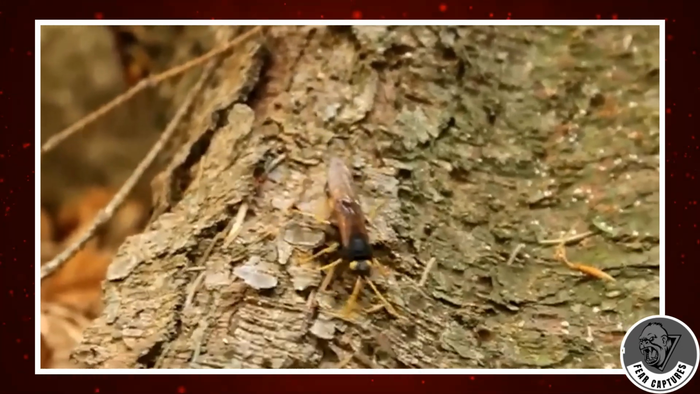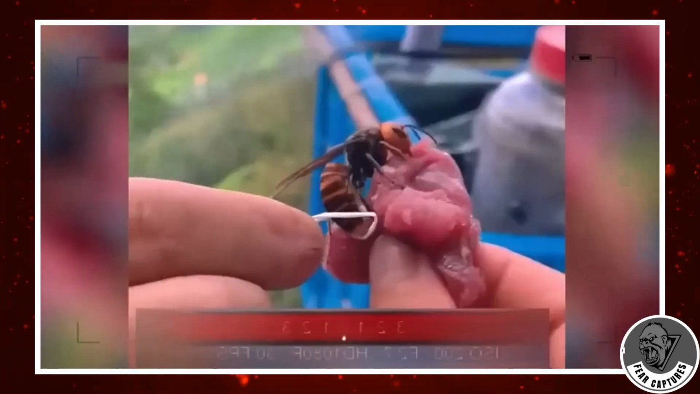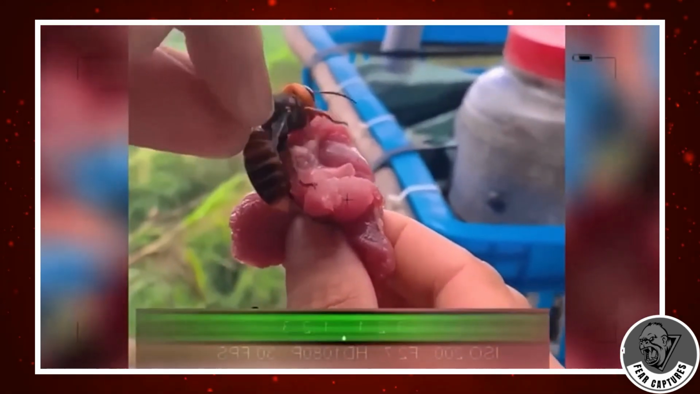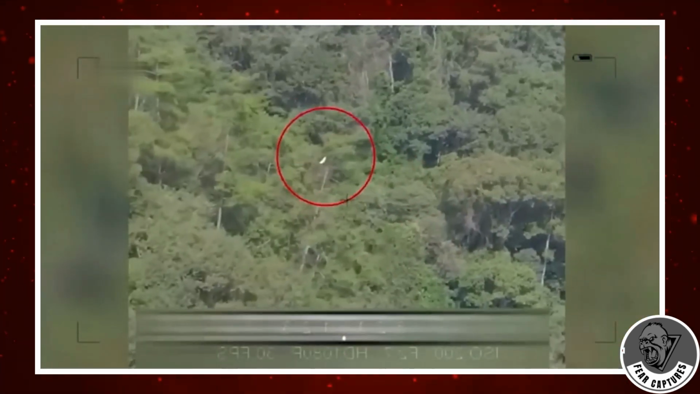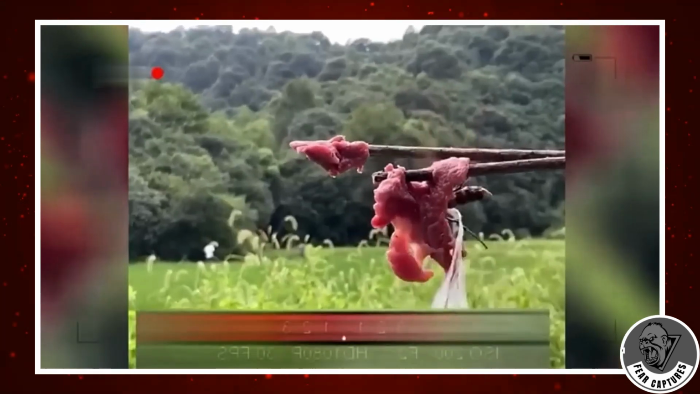I'm referring to them by that name even if it may not be their formal name. As they devour the meat, one of the guys very carefully wraps a piece of plastic around the hornet using string. Eventually, they release them, and the plastic that was tied to them takes off flying. These hornets are nothing to play with, really.